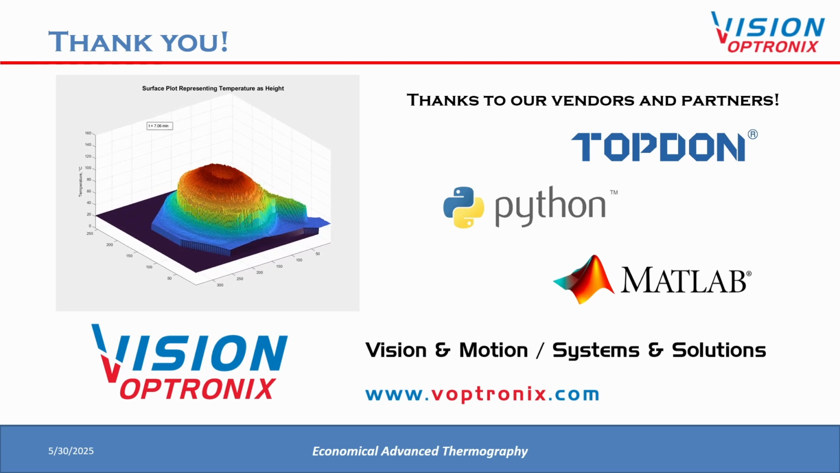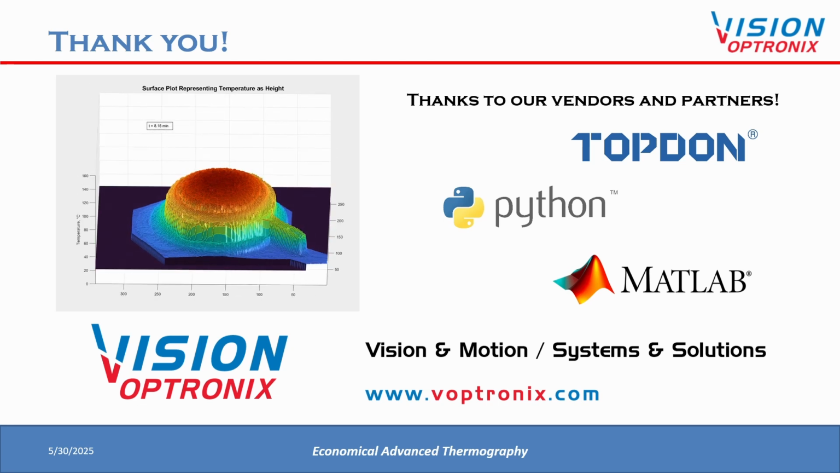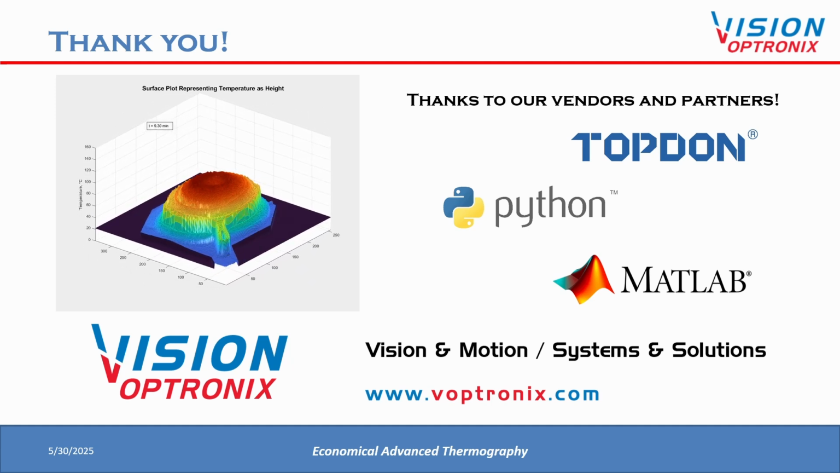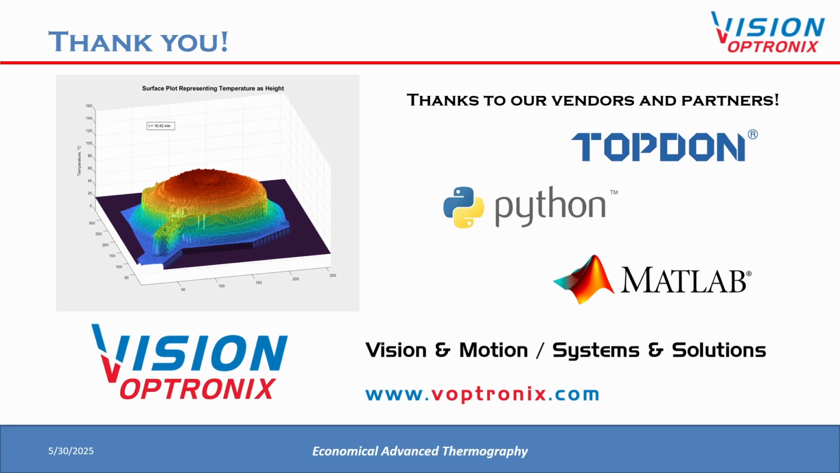From there, using data visualization methods, we displayed the data, setting us up to do some fairly advanced thermography at a very modest price. These simple tools have been useful for our customers and for our internal use. We hope this will be of use for more of our customers and clients.